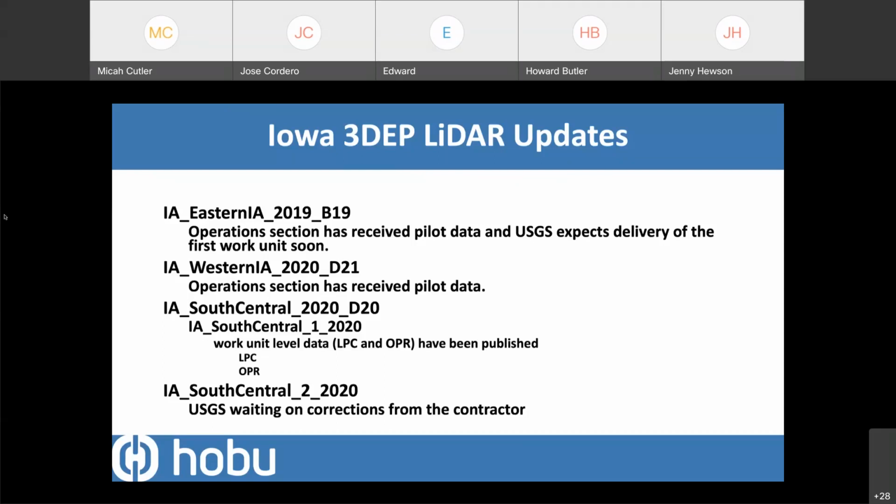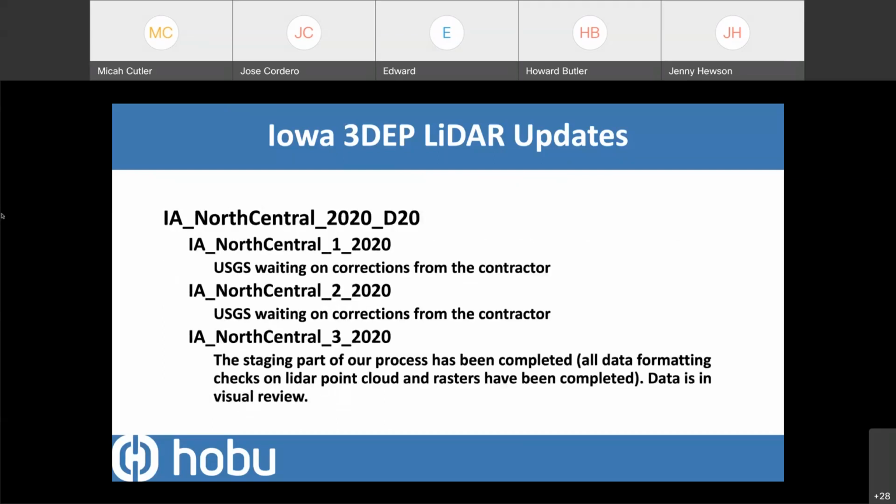Looks like South Central is just waiting on corrections. And a bunch of North Central is still in the hopper doing corrections and getting close. I have no idea on the timing of any of this. As an Iowa LiDAR user, of course, I want the data as consistent, as clean, and as fast as possible. And of course, none of those things are all achievable at once. But data's coming. We're about to get a bunch of LiDAR data for Iowa, and it's going to be really great.